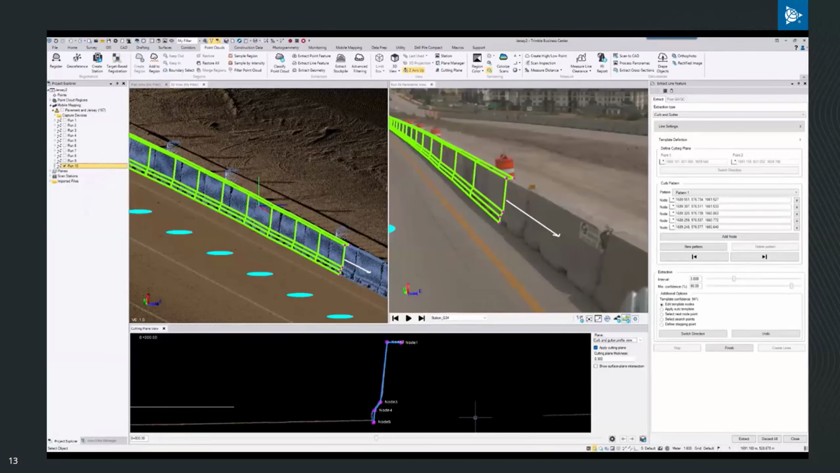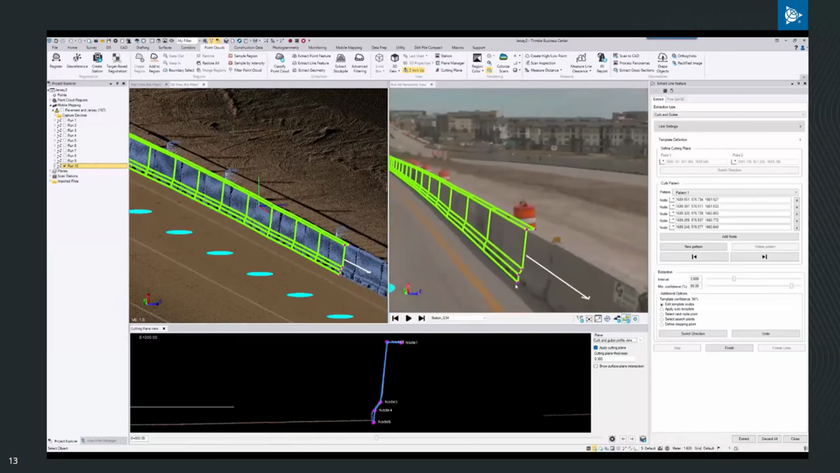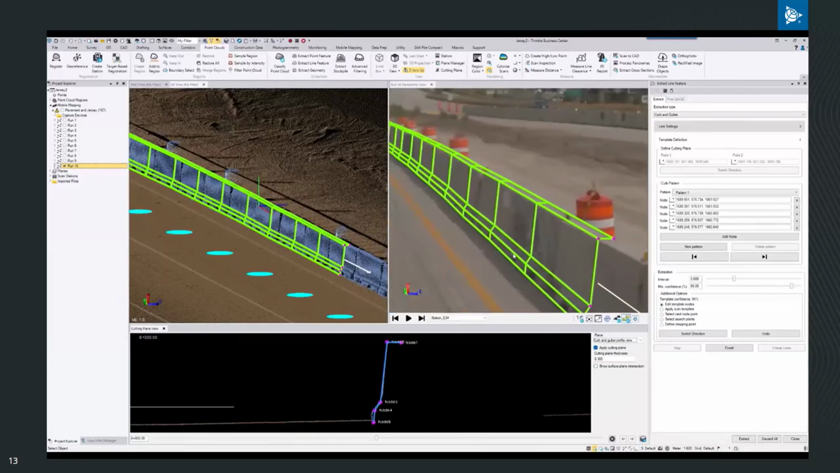Here's another example of where you can use it for jersey barriers. So it's not limited to just curbs. You can use it for retaining walls, guardrails, jersey barriers, and so on. And here we have it overlaid, the line work that we just generated on top of that original mobile mapping imagery. And that covers the feature extraction updates.